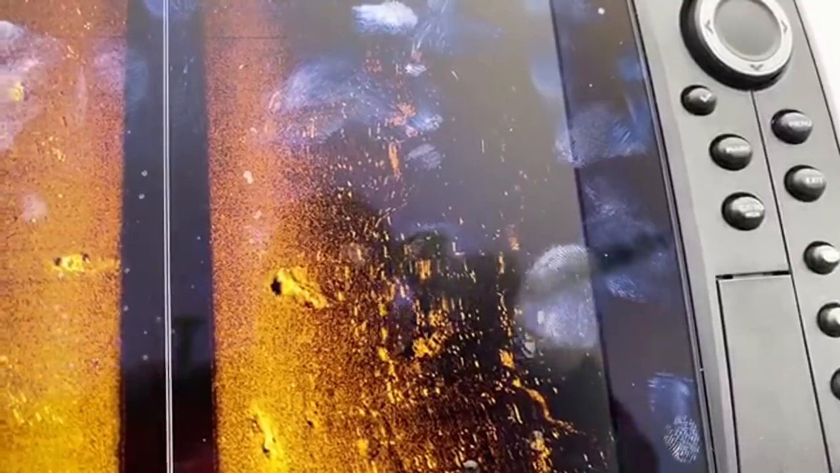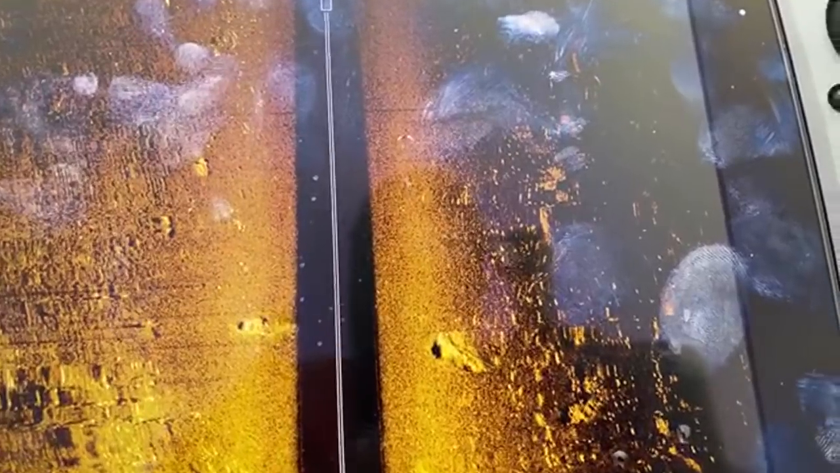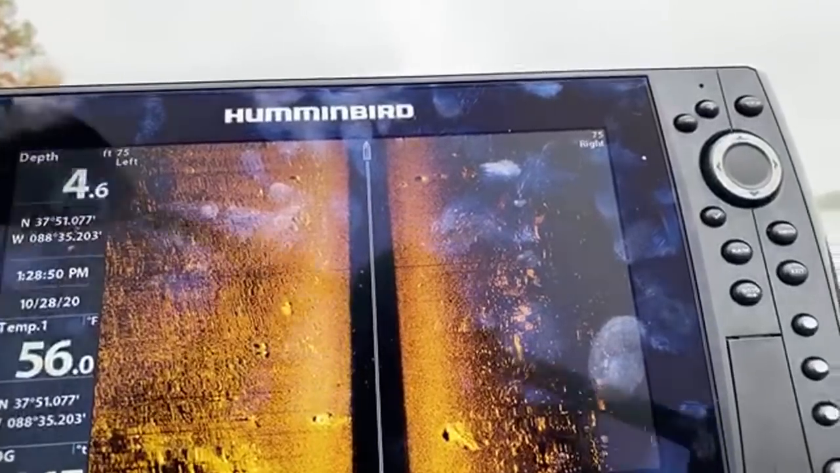Hi, Crash. Hey, Wolfman. And again, guys, if you're just now tuning in, right now we're testing it out. And we're going to be looking for anything in this water.